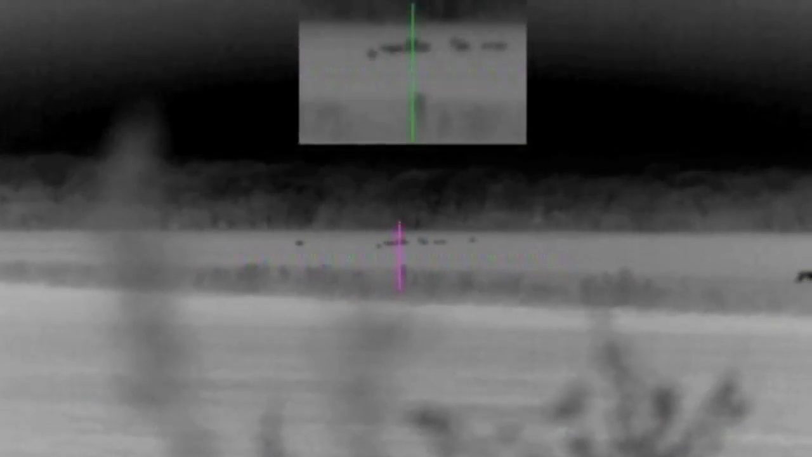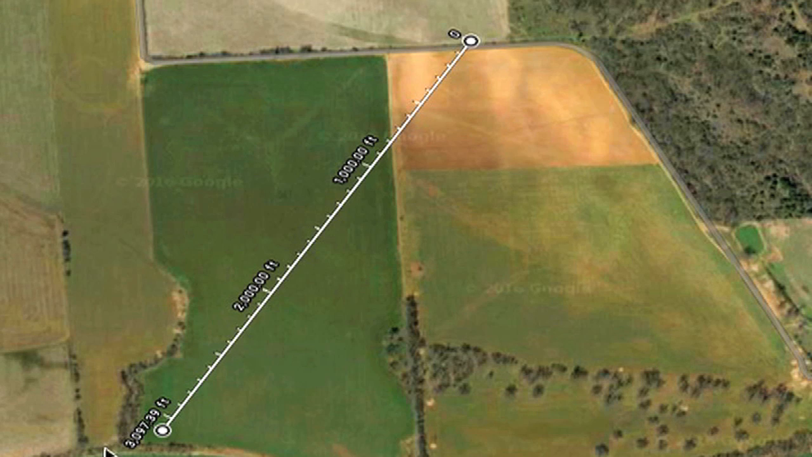But if you've learned anything from this video, you just saw hogs travel 900 yards in order to get into the field. I want to thank Brian's friend Glenn Guest for providing us the sow and piglet sound that you heard primarily, getting this sow in.